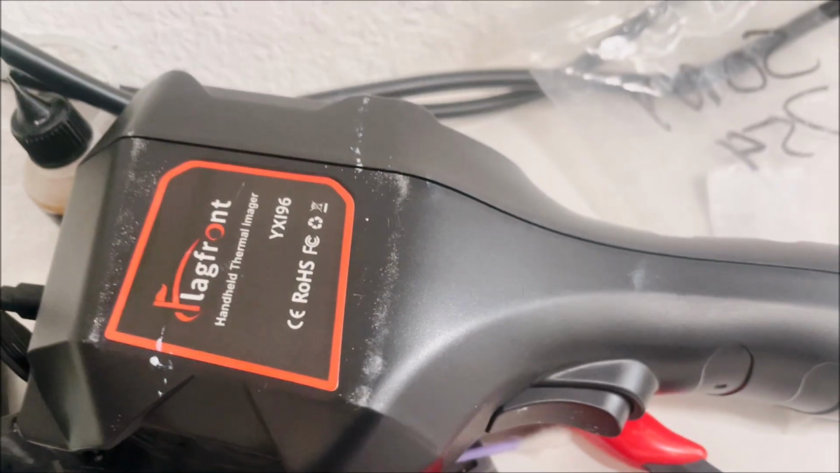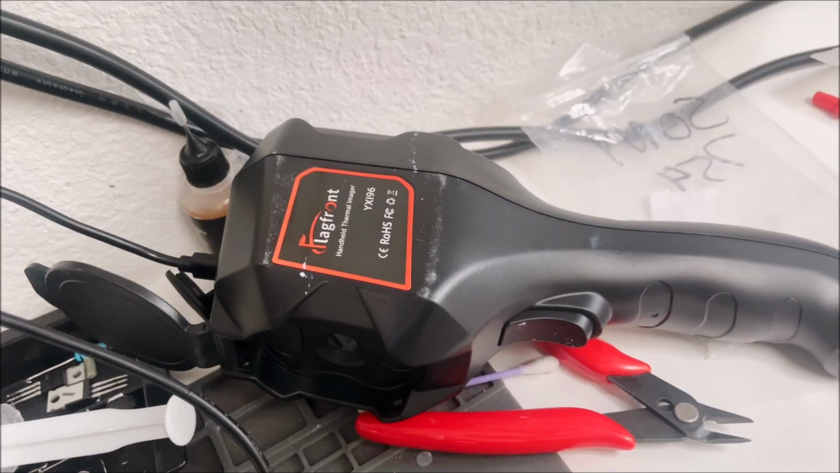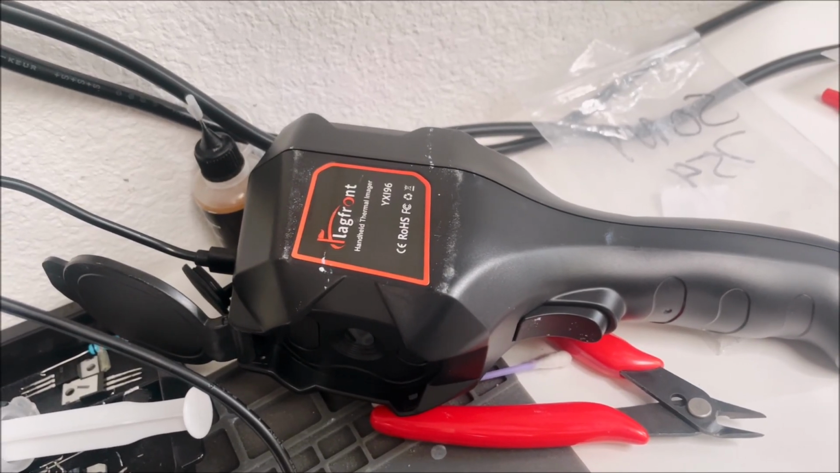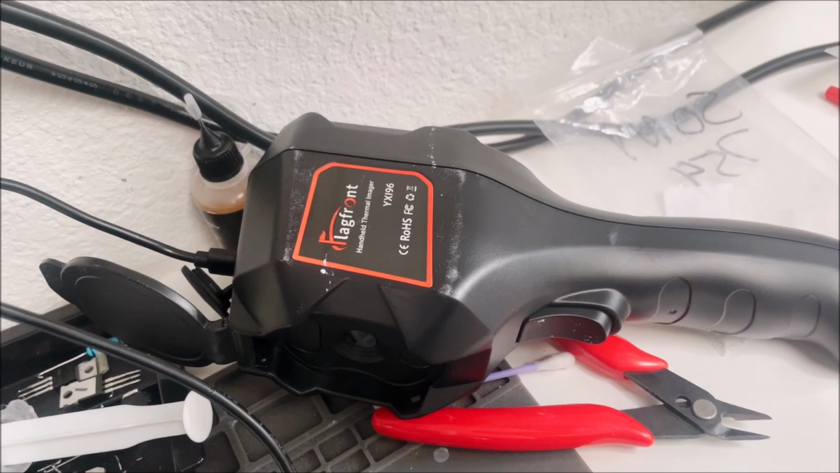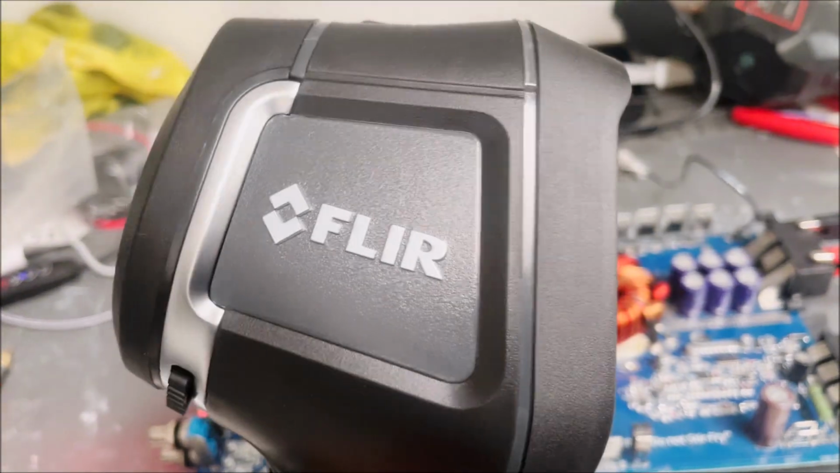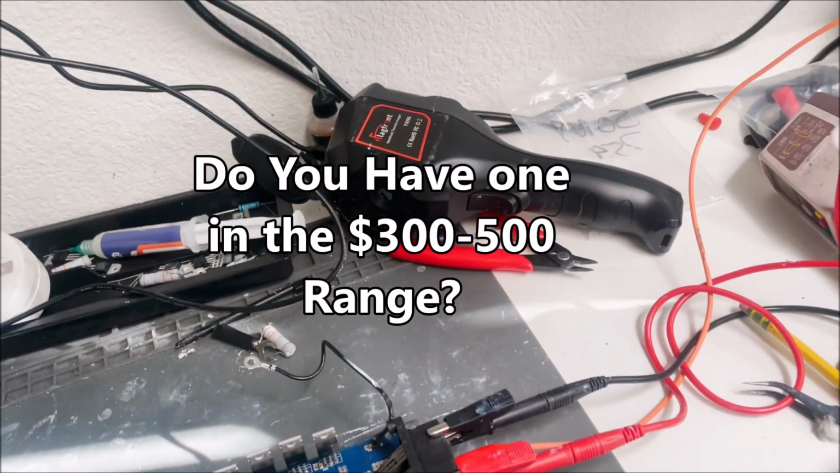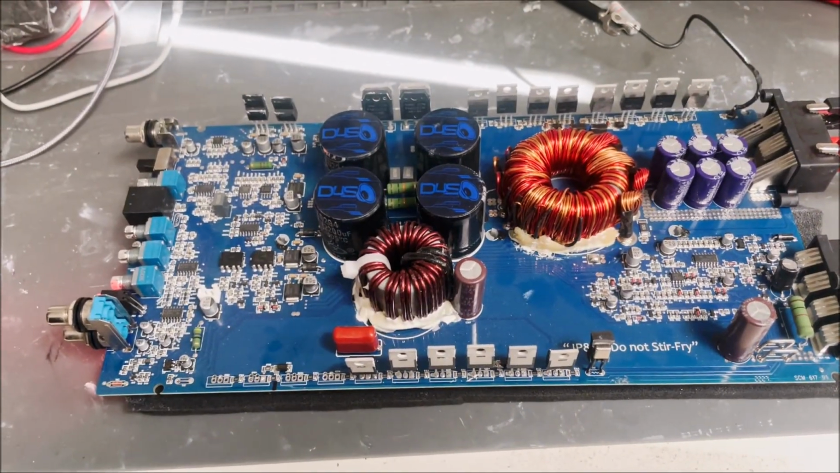This thing, I mean, if you're up in your attic and you're trying to see where heat is escaping or where cool air is coming in, that thing might work just fine. So anyways, sometimes in this world you get what you pay for, and I'd really like to try something maybe in between the two, because $1,000 is a lot. 150 is this. I mean, that thing's not even useful for diagnosing this stuff. So I got the one from Amazon. It's all boxed up and sent back because it's almost completely useless for electronics.